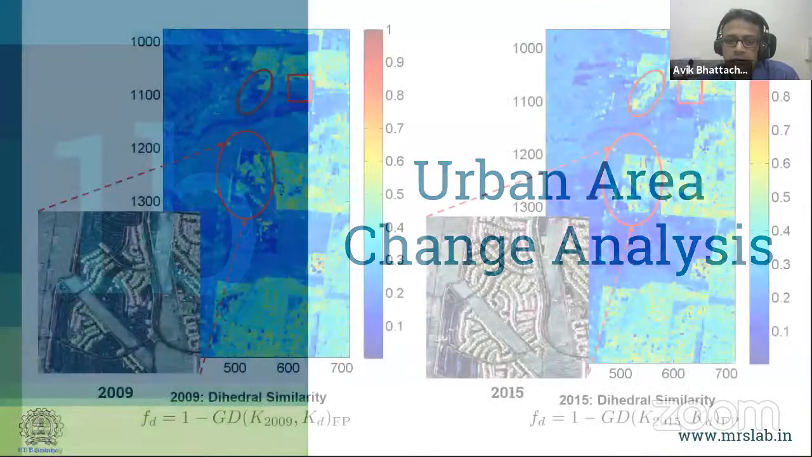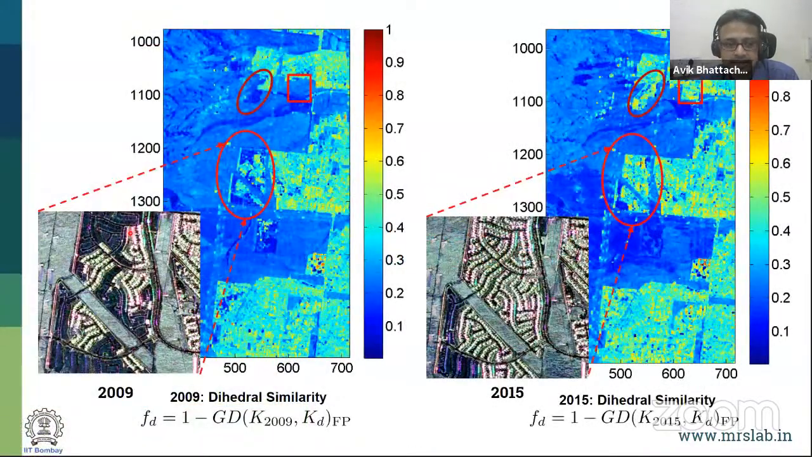Urban area, we can also quantify urban area changes. This is from an area of Los Angeles, 2009, 2015, same area, finely co-registered. This is from UAVSAR data, very high resolution, L-band data. You can see over here, the urban area is not present. It is again urbanized. You can see that the changes which can be seen with a dihedral type of scattering are very, very prominent.